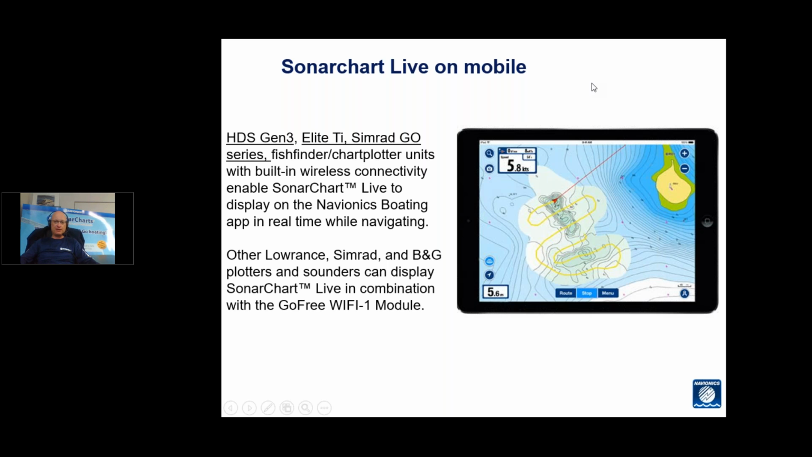So that feature's up and running now, and it just gives you another dimension that you can do Sonarchart live on that device anywhere on the vessel as well.